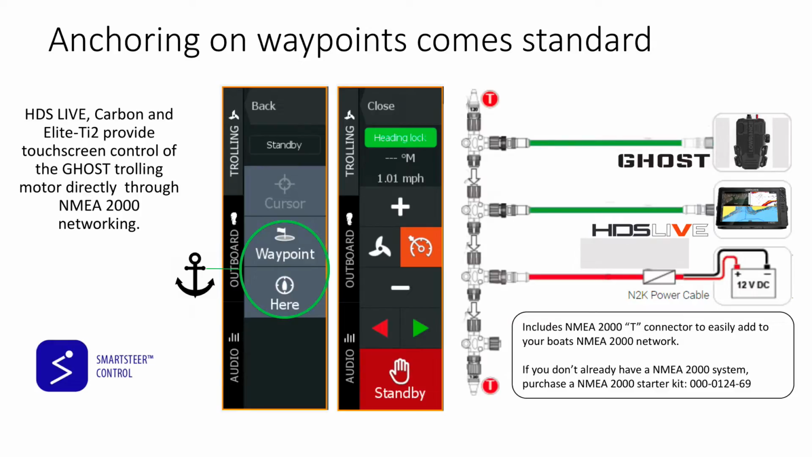Anchoring on waypoints becomes standard. Okay, there we go. That's one of the really nice things. With the XI5, you had to buy that extra cable, that gateway link cable, and you had to do a software update on that. And it just confused people, guys. That really confused people. I just want to talk about that for a sec.